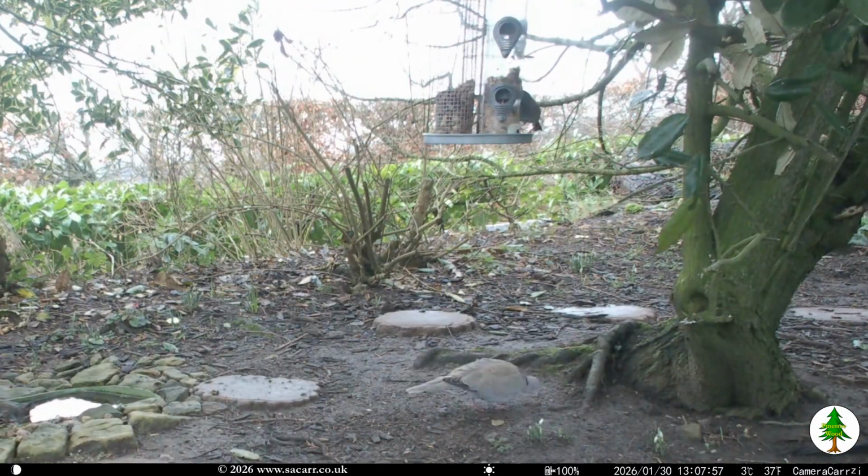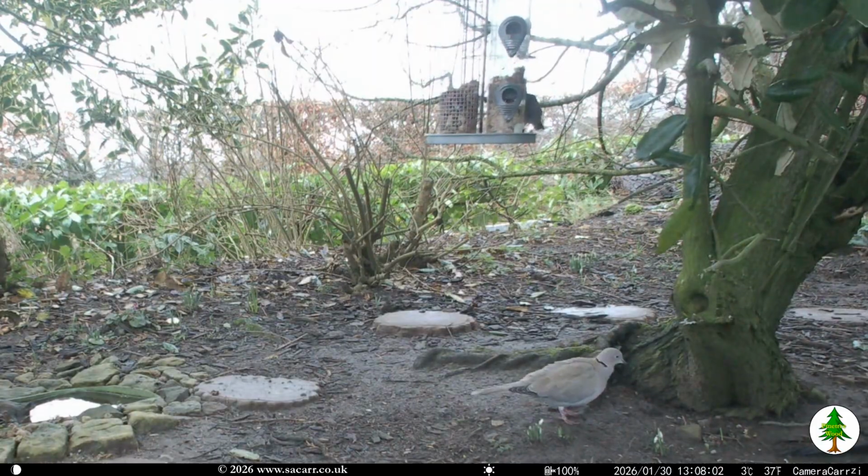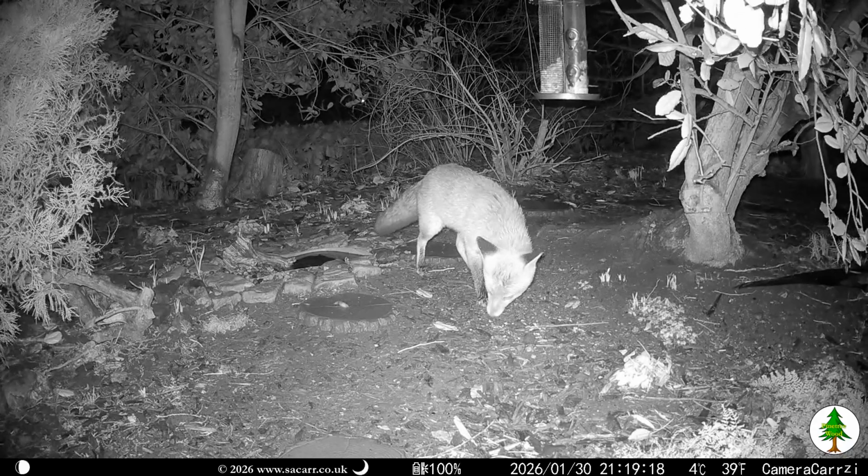The camera switched off at 9 a.m. and back on again at 12:30 to 1:15, making just one capture. Ginger was the only nighttime capture at 9:20.